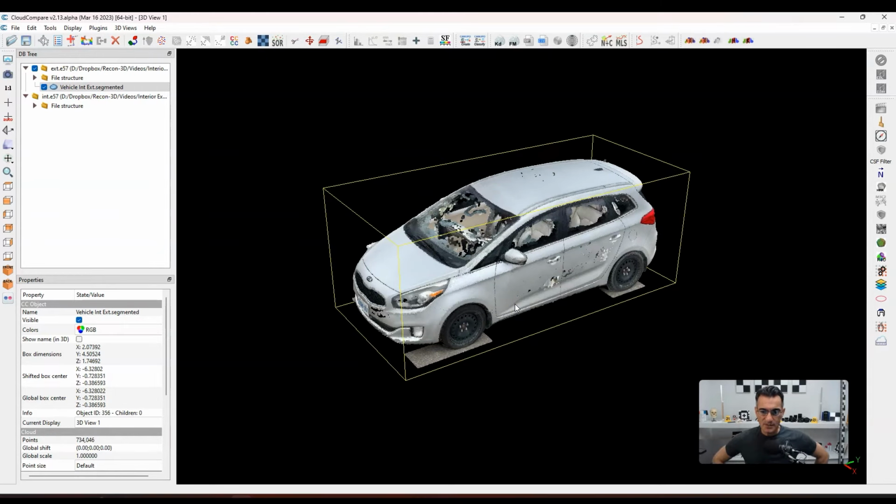So that's it for this one. Scanning exterior, scanning interior, keep the doors open. You can align the two, do some editing to clean it up. A little bit better job than what I've done here, but this should give you the idea of how to combine scans.